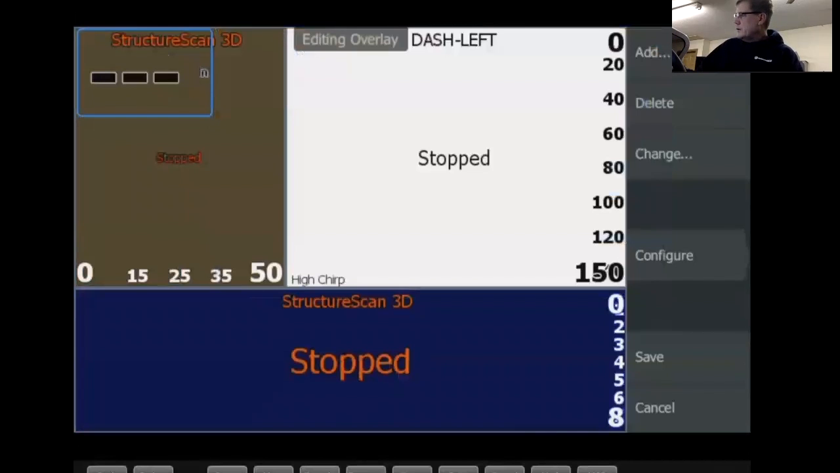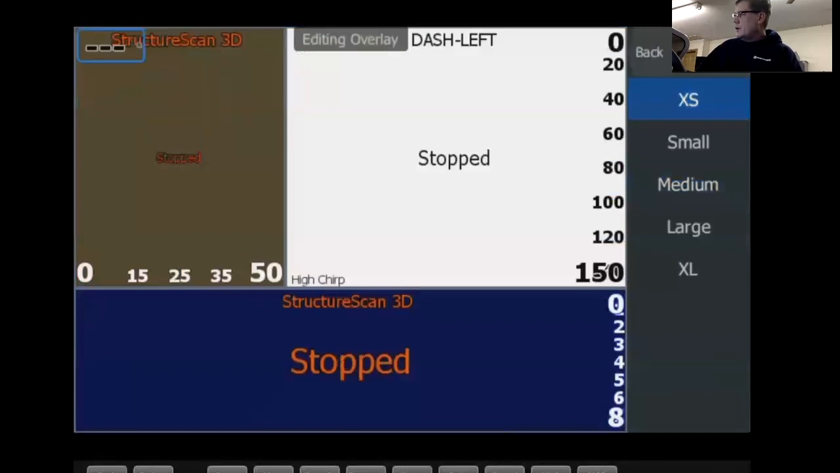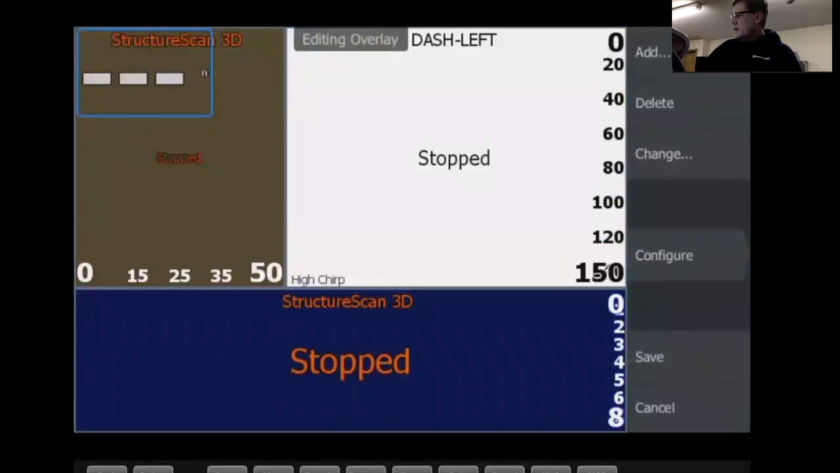Over here, then let's see here, configure. Here's where you can configure some of the stuff on the screen. Digital, you can change it to analog or digital. Size, extra small, extra large, medium, things like that. Caption, what caption does is it adds it. You look at the top there, you see a little caption up there. I typically turn mine off. Invert text, this is where it changes from, let's say, black to a white font, and so you can do that.